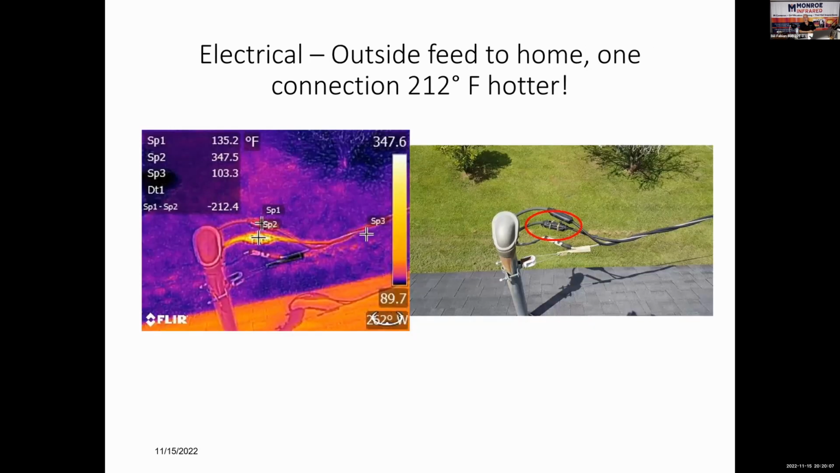You saw this one at the beginning of the presentation. Let's look at that connection a little bit closer. Ignore the temperatures. Just look at the thermal anomaly. It's where that connection is. It's hotter at the connection. And as you travel away from the hot connection down the wire, you don't have to go but a foot or so, and both wires are the same temperature, same color, so they're about the same temperature. Or you go the other way. You don't have to go but 6 or 8 inches, and you see the heat dissipating.